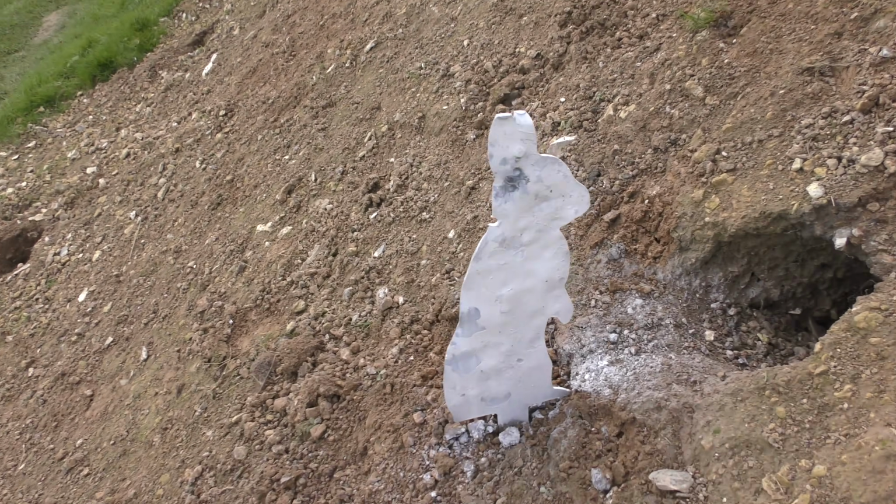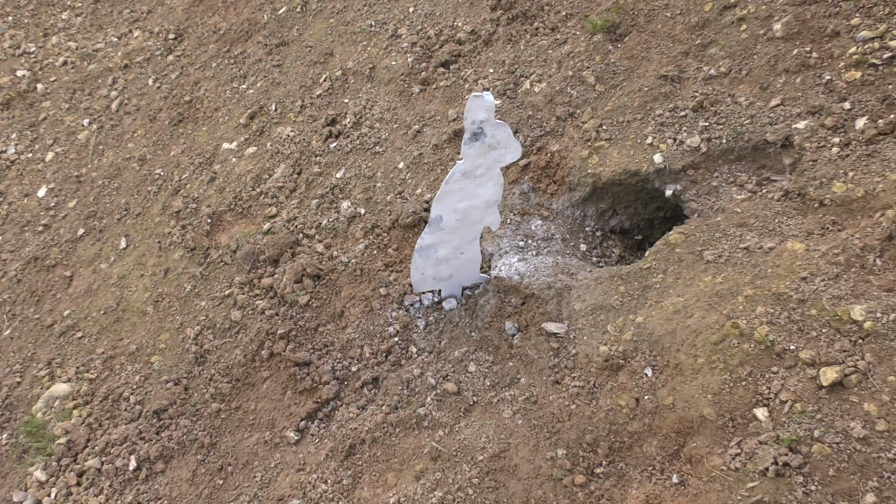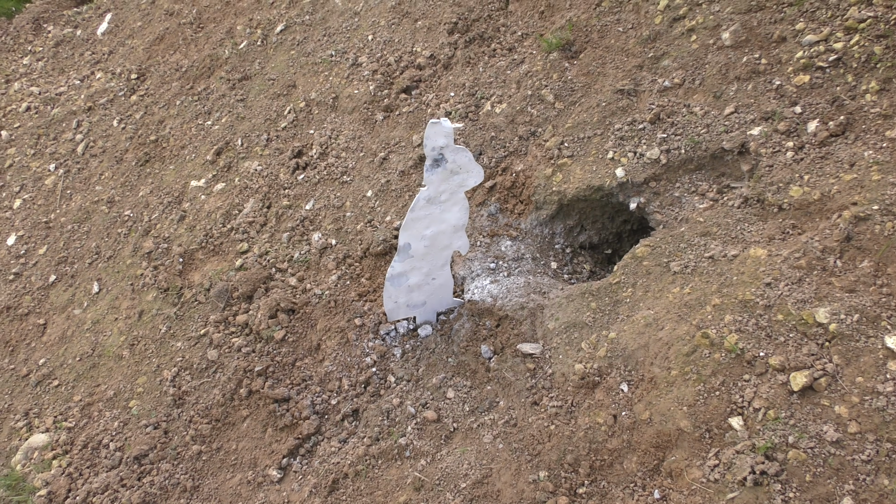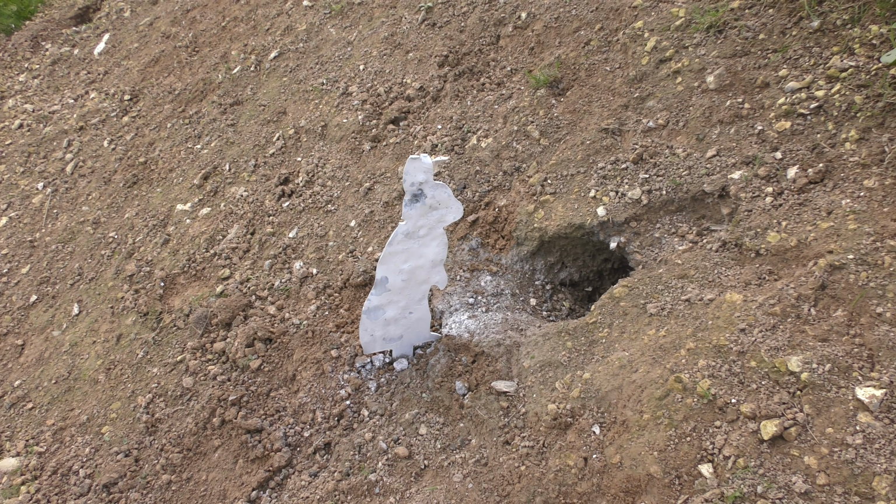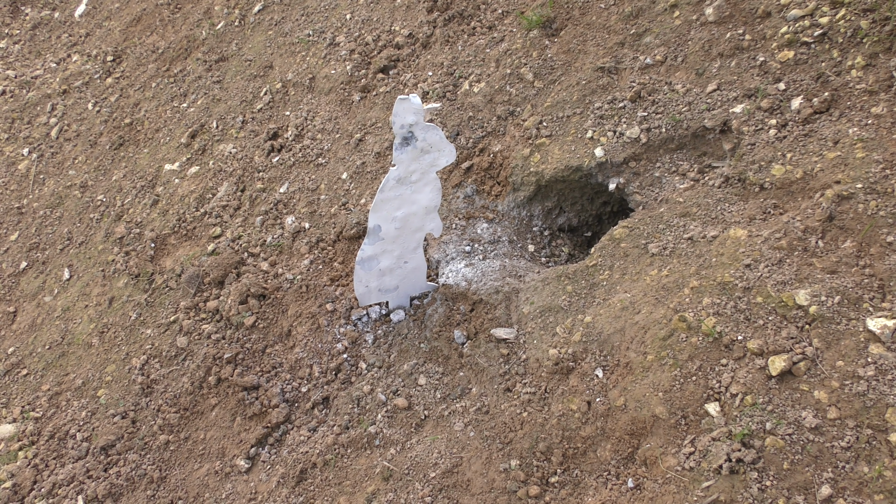Well, there we go. One perfectly headshot rabbit, which would have been ideal, only I was going for the chest. So I probably didn't need to add quite so much elevation on there. It probably wasn't a million miles out where it was.